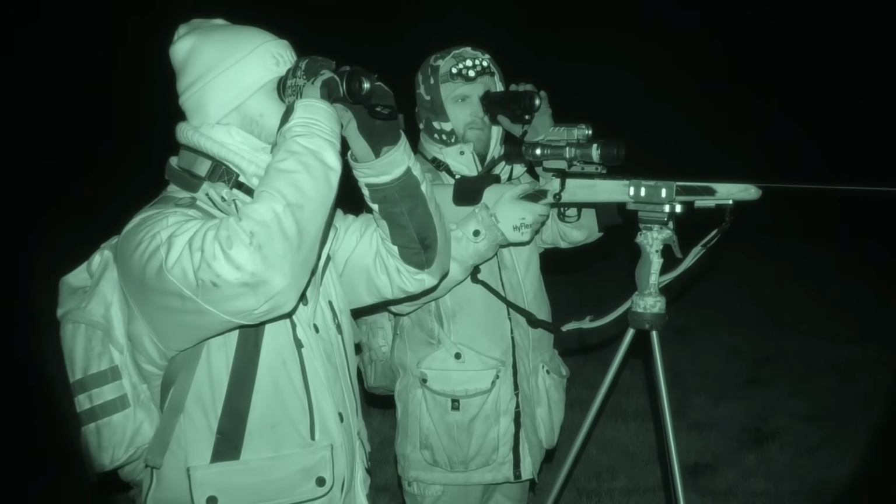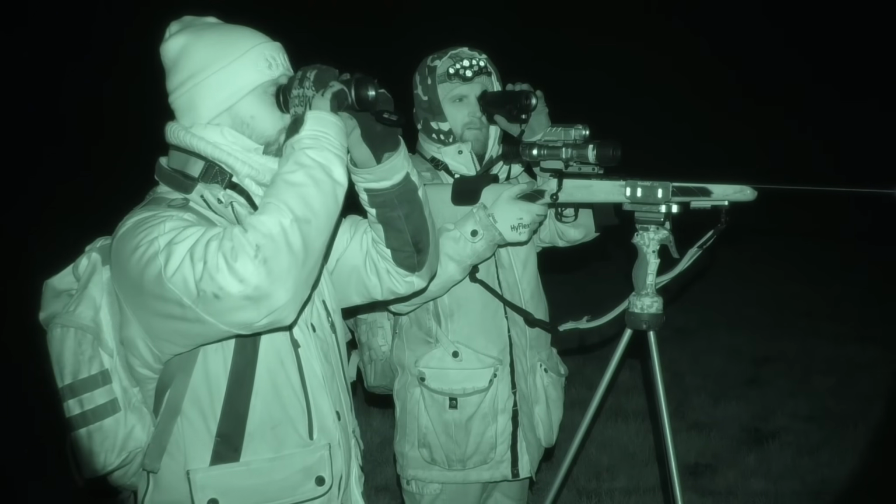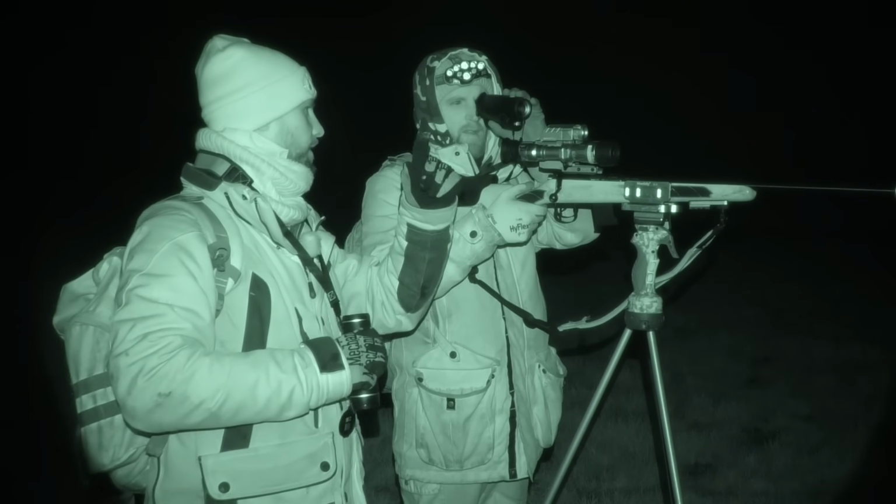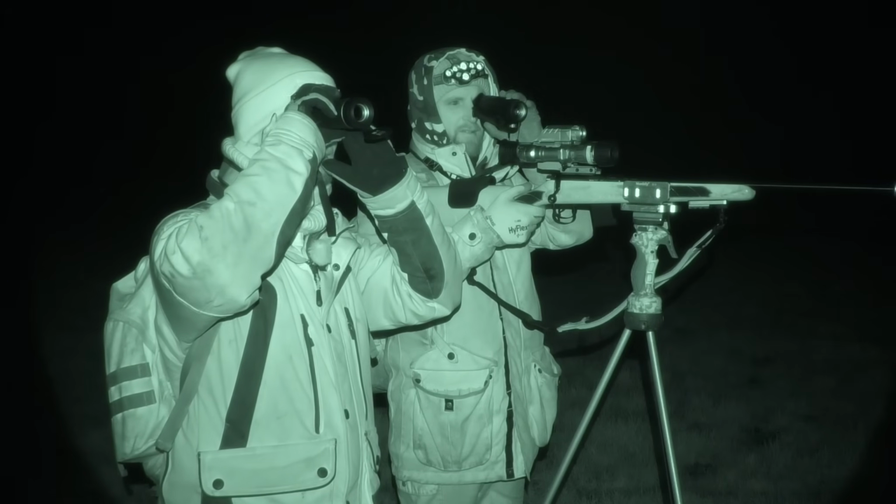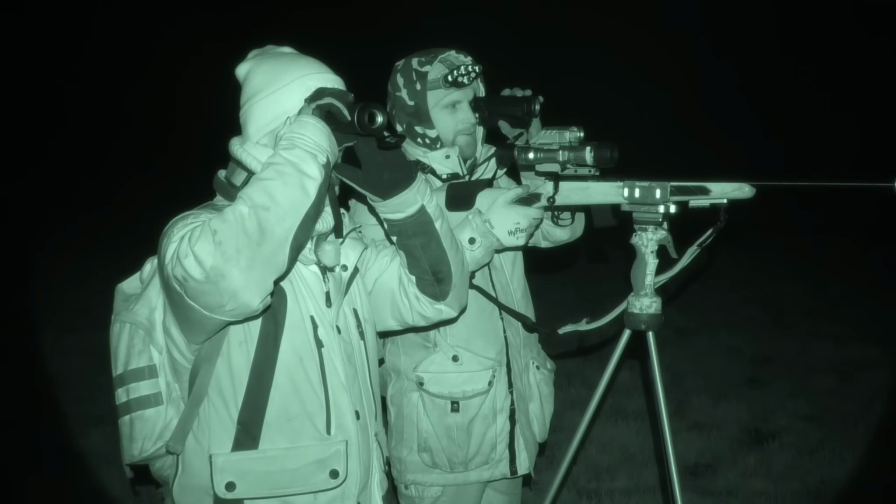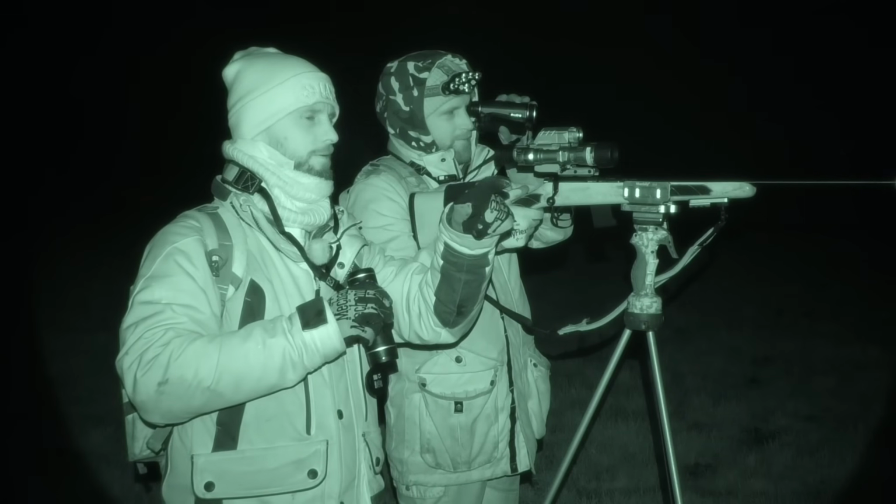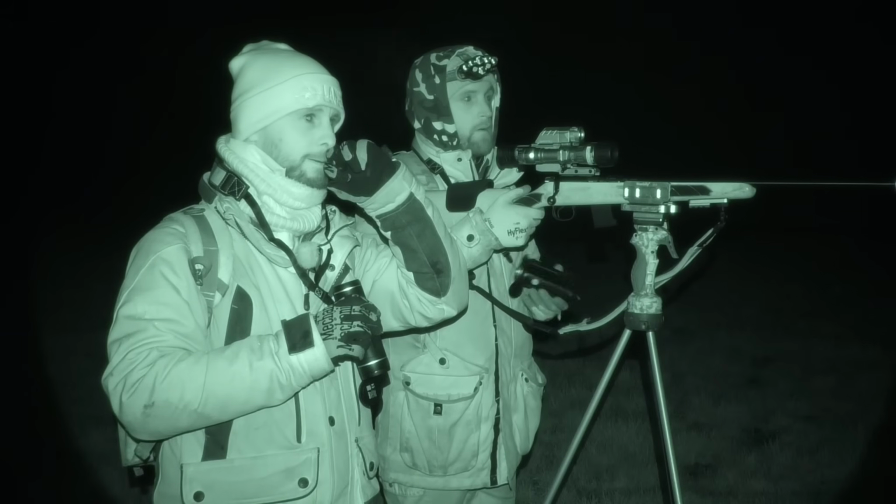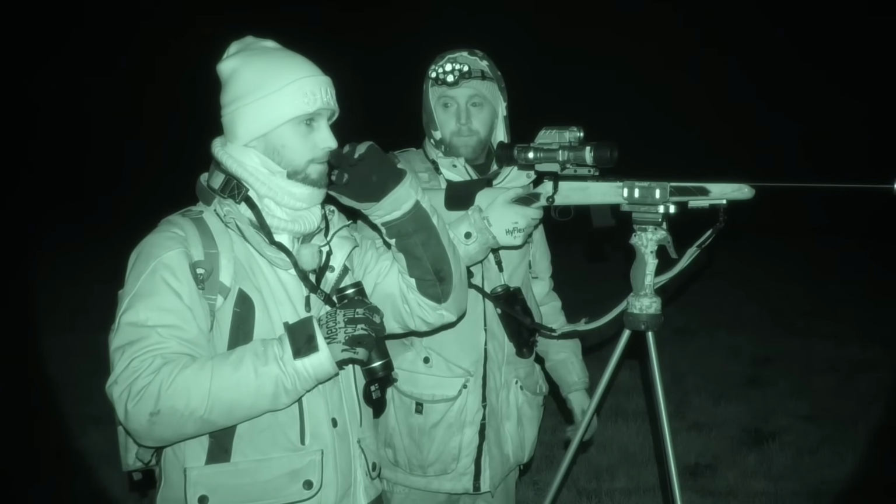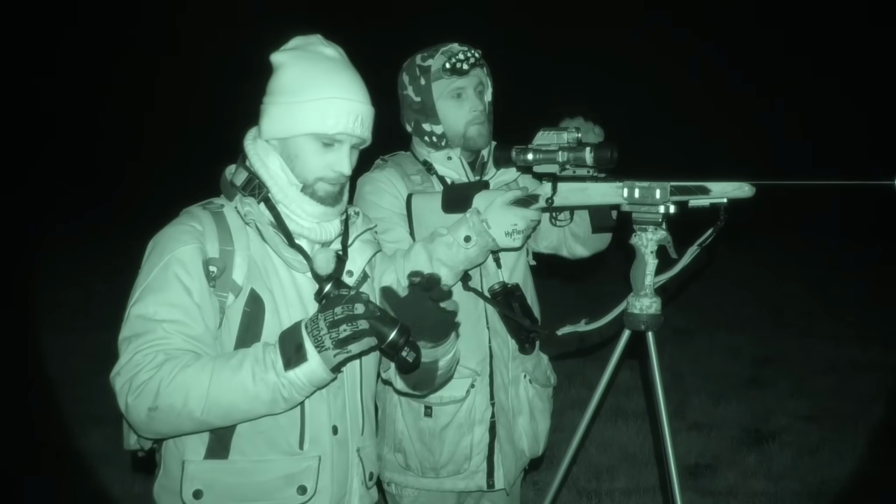It's either frozen or soaking wet. Good luck with that one. There's one just in front of us then. Oh, is there one in front of us? Yeah, he's just dived into the bush. Oh no. We'll move down and we'll get to that trough and then we'll just shoot towards that bush. Yeah, let's do it, because we're struggling to get close to him here. Go on then, let's do that.